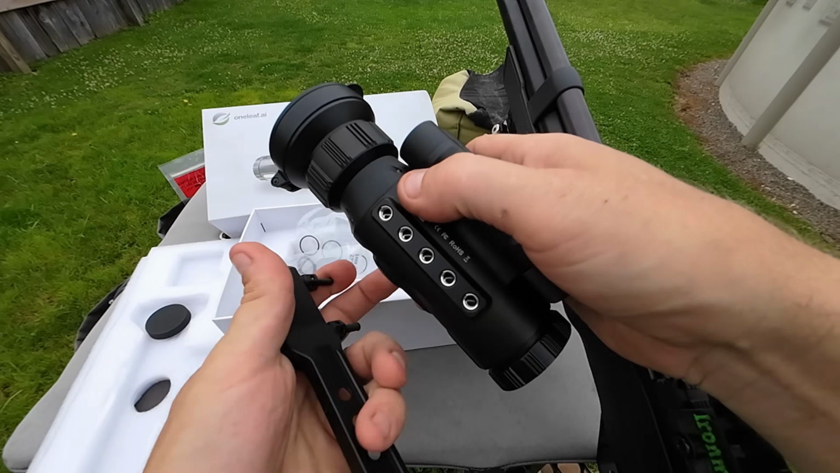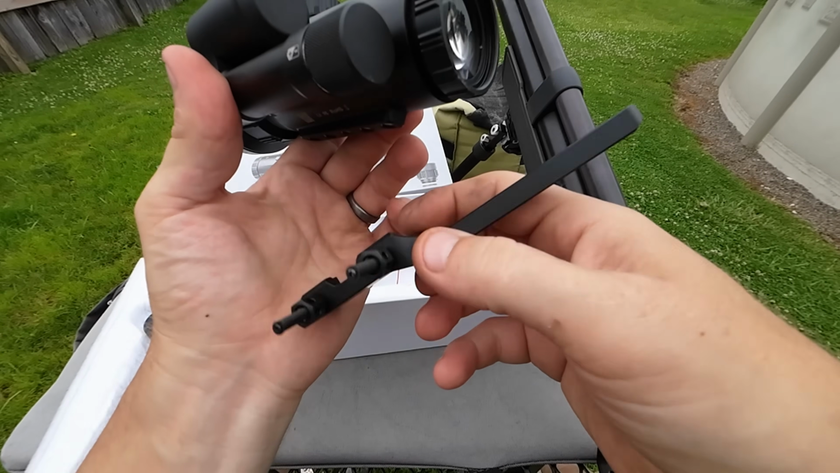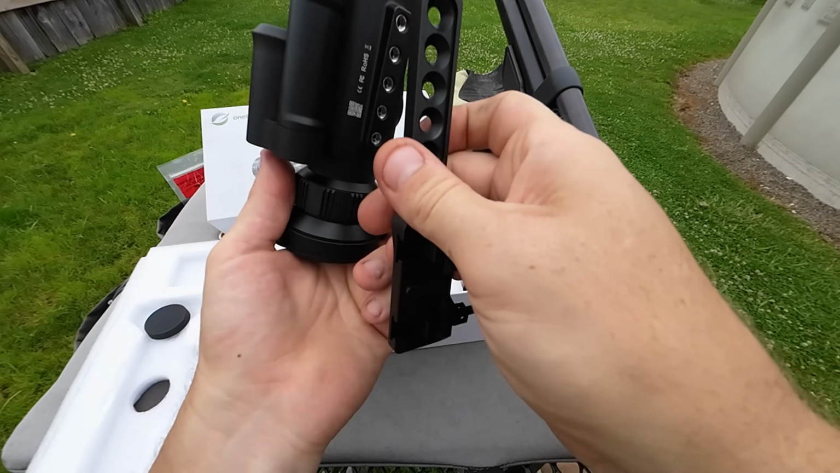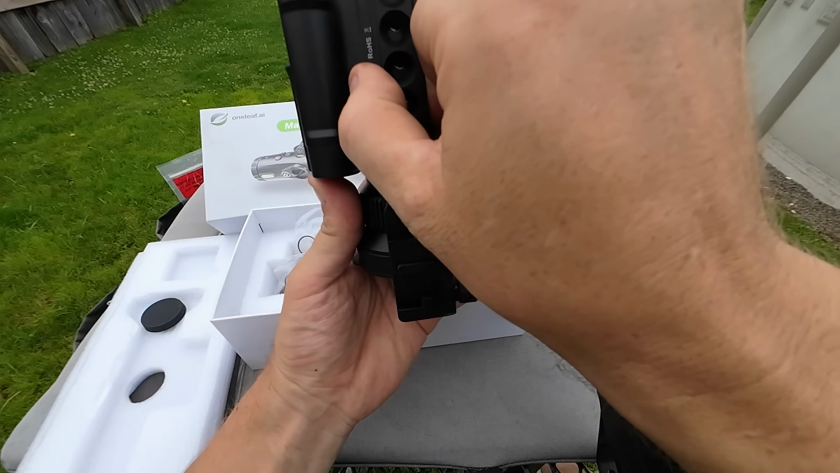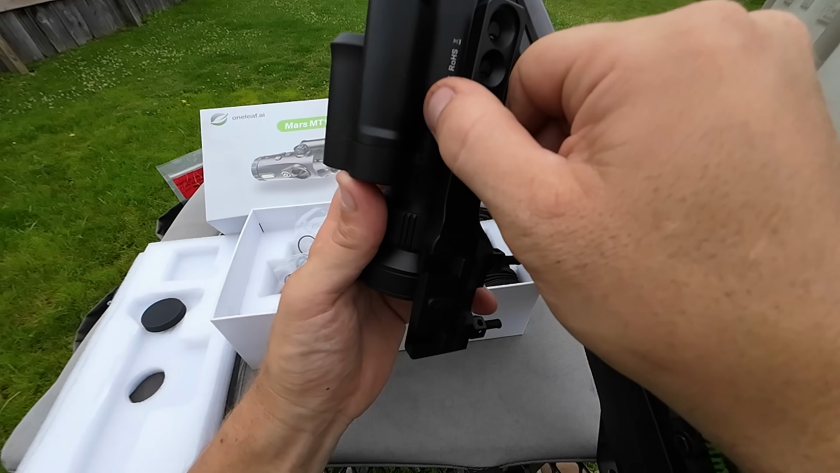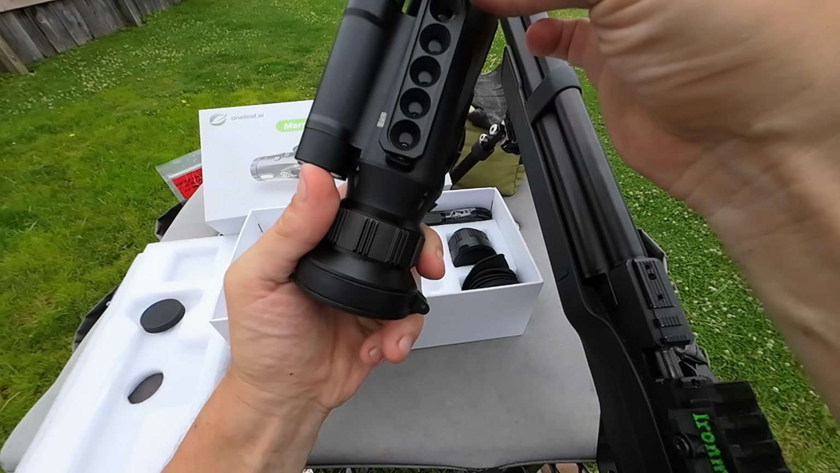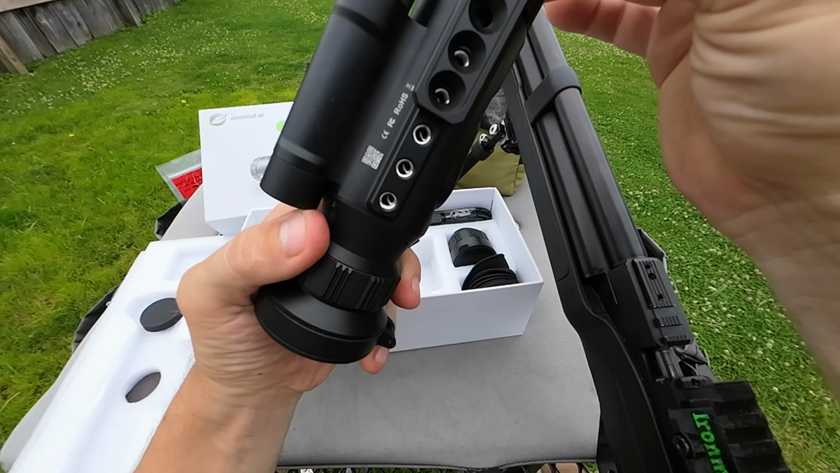On the bottom of your scope, you're going to be looking at it this way. So you can either mount this thing, these holes line up with these holes, and the screws included, you mount it. You can either do the full 5-hole setup, you can slide it around wherever you need, or if you need back further in your gun, you can mount it the other way and slide it wherever you might need.